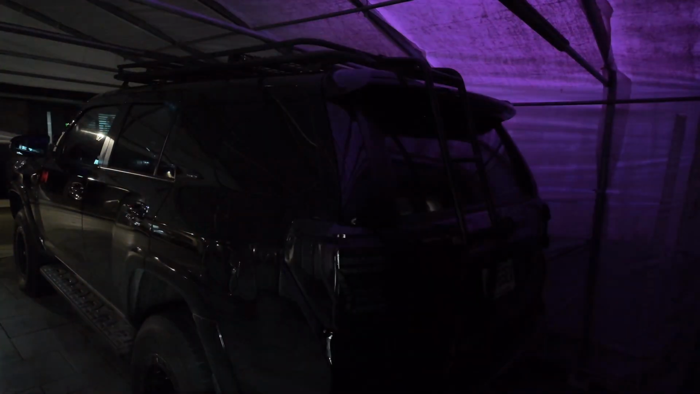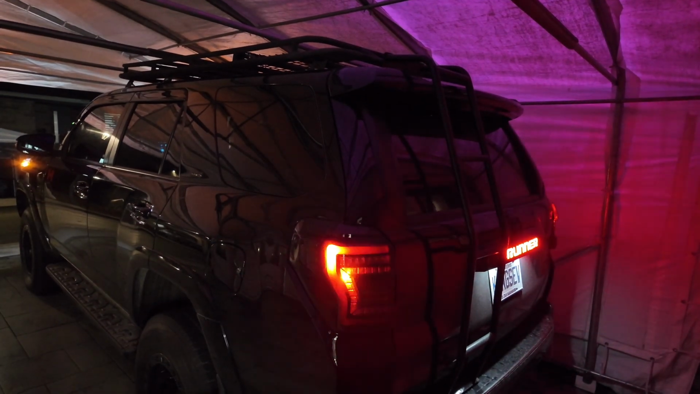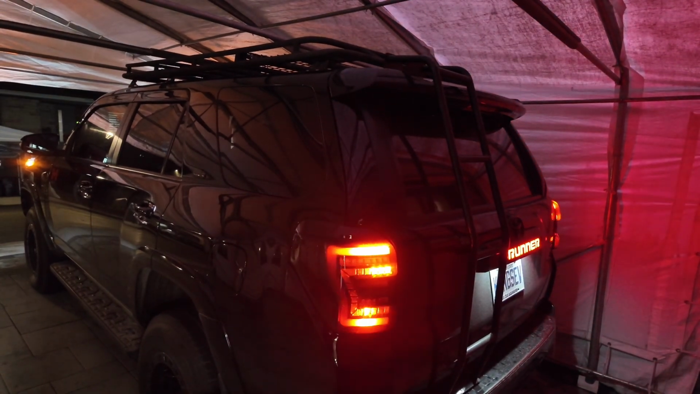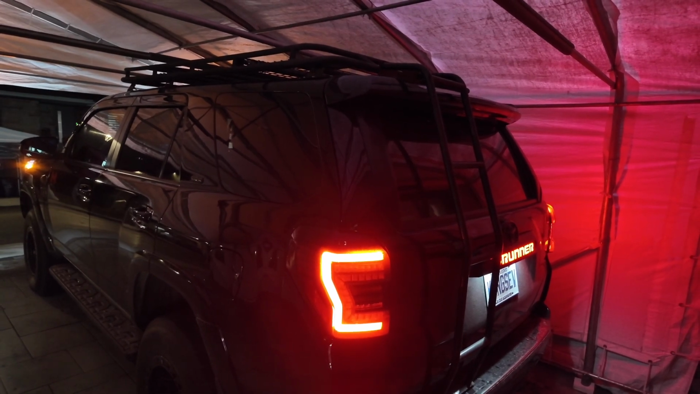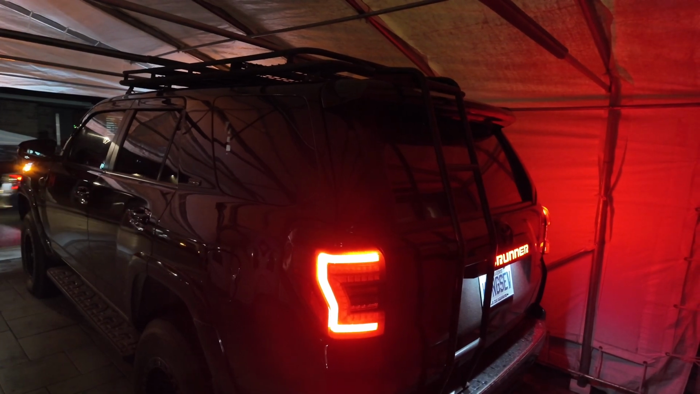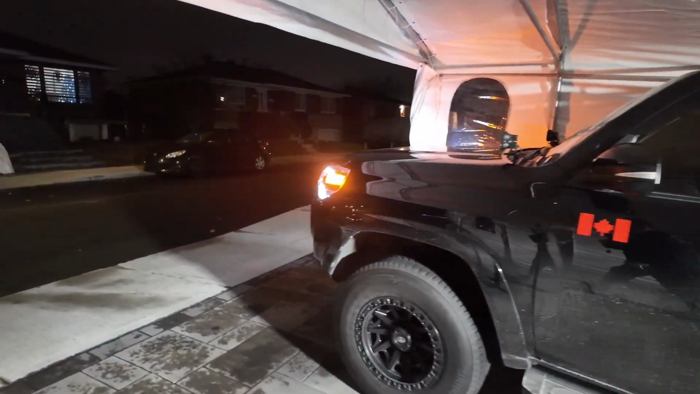We're gonna go for the drive. So that's gonna be the night drive with the new headlights. Those are the tail lights, by the way. I'm gonna do the sequence again for the front lights. This is a night drive. I waited long for it to get late. So let's try that again.